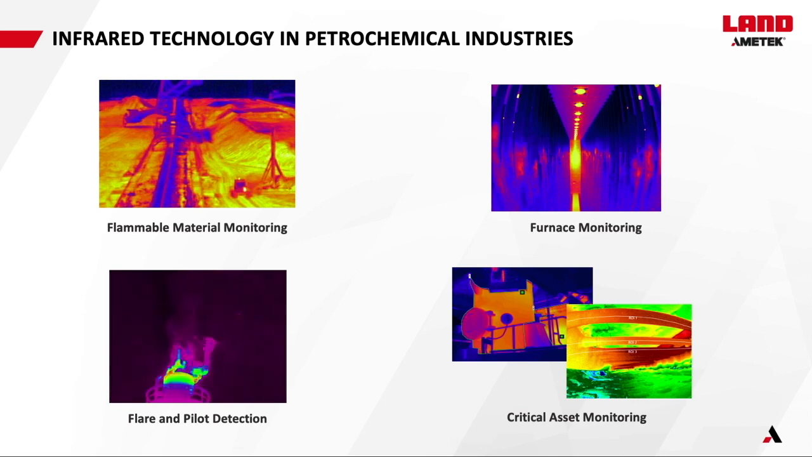And so today I'm talking about technology which can be applied to even more applications, but those are kind of the four that we've found most interesting and which customers seem to be investing in the most.